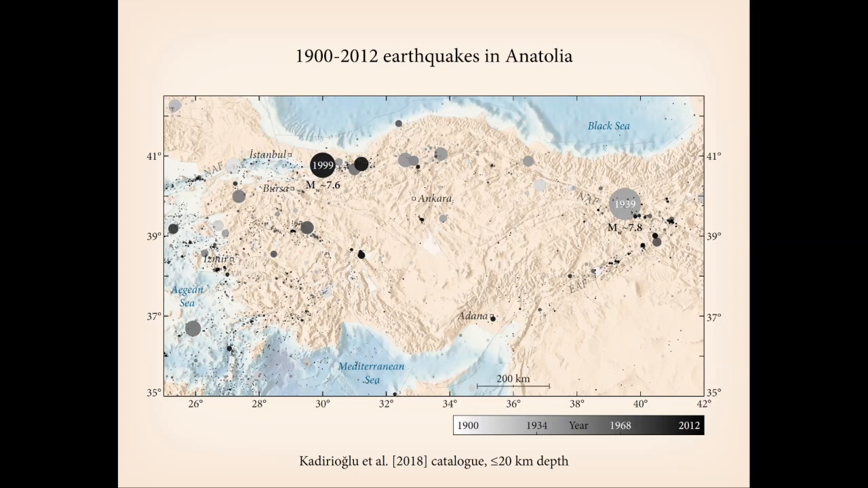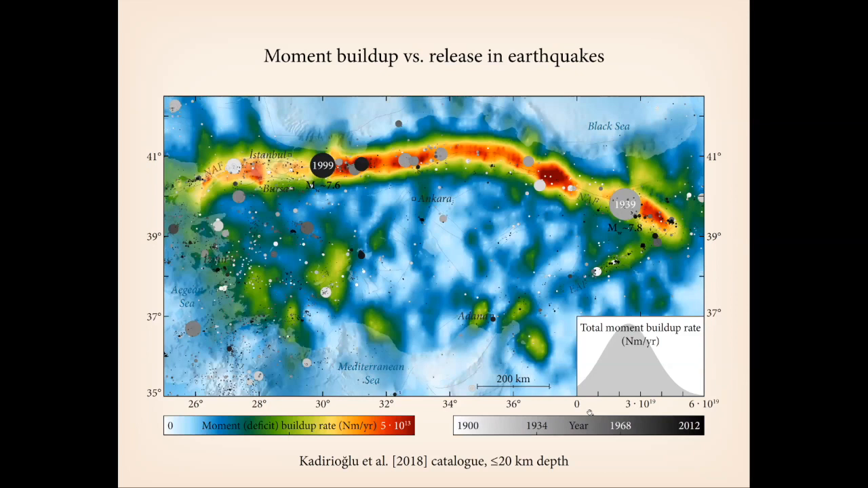You can also see small and moderate and some large earthquakes scattered throughout the remainder of Anatolia, and these are colored by their year of appearance. And we can plot that against the moment deficit buildup rate, and like Jonathan's comparison of the strain rates, they spatially are fairly well correlated. And we are not going to use this spatial correlation per se in this next part.